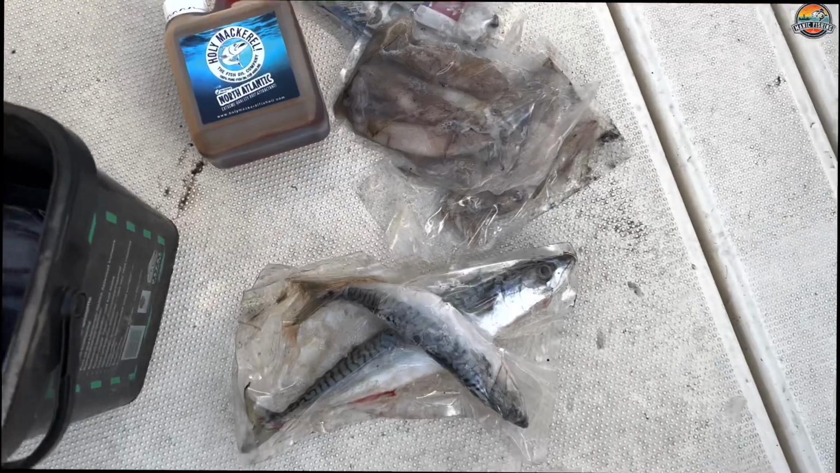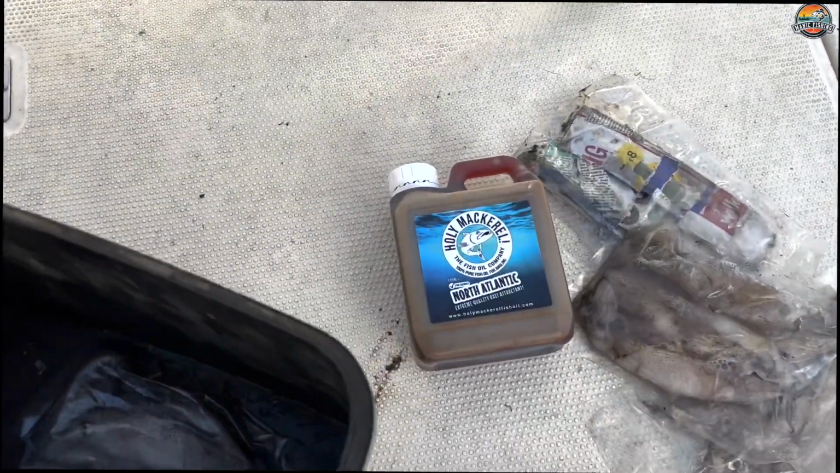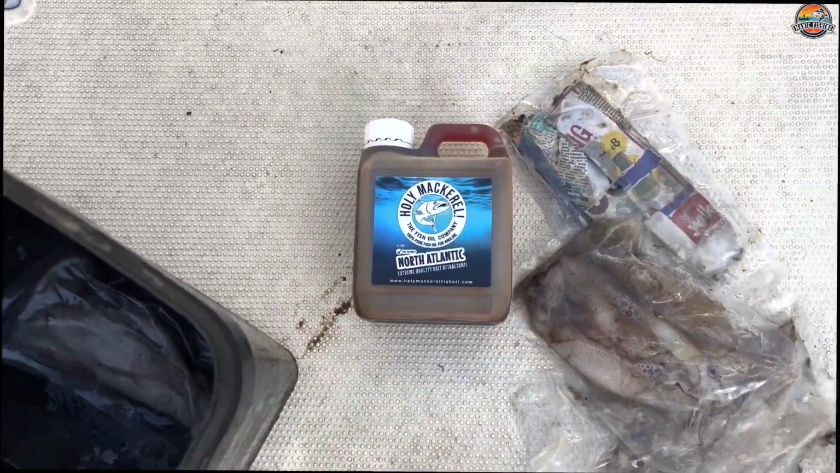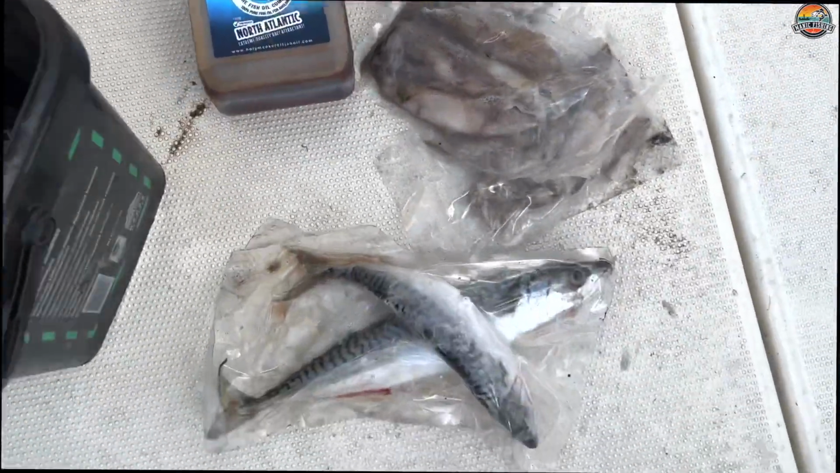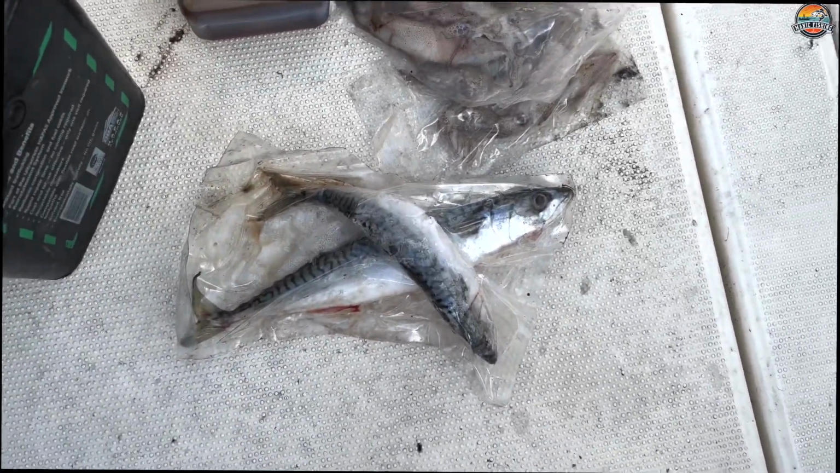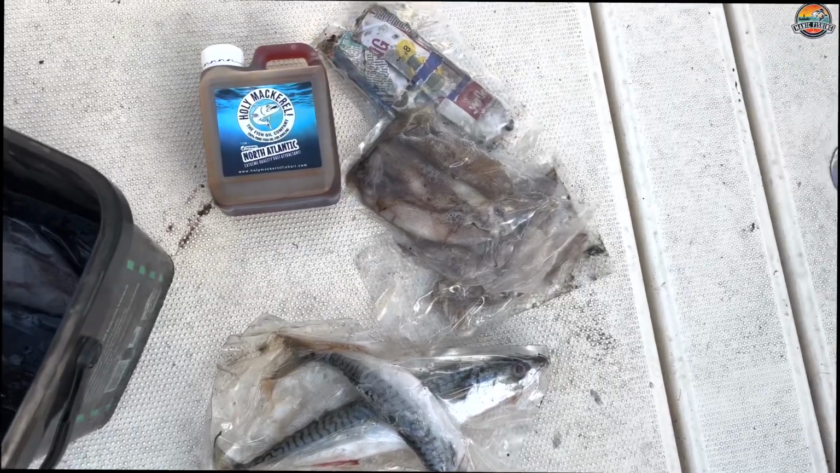Okay, so I've got some frozen mackerel, squid, and I've got some frozen lug, and as I say, I'm going to pierce a load of holes in this with my baiting needle, cable tie it to my anchor, and then hopefully that will let the scent come out and attract the fish. So we'll have a try. I'm going to do squid and lug on one, I think, and then perhaps put a mackerel fillet on, and hopefully we'll get some whiting or cod.